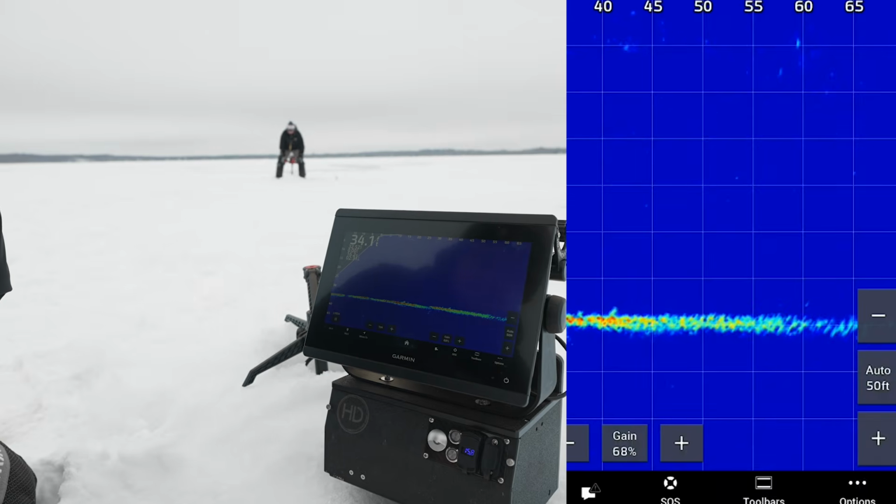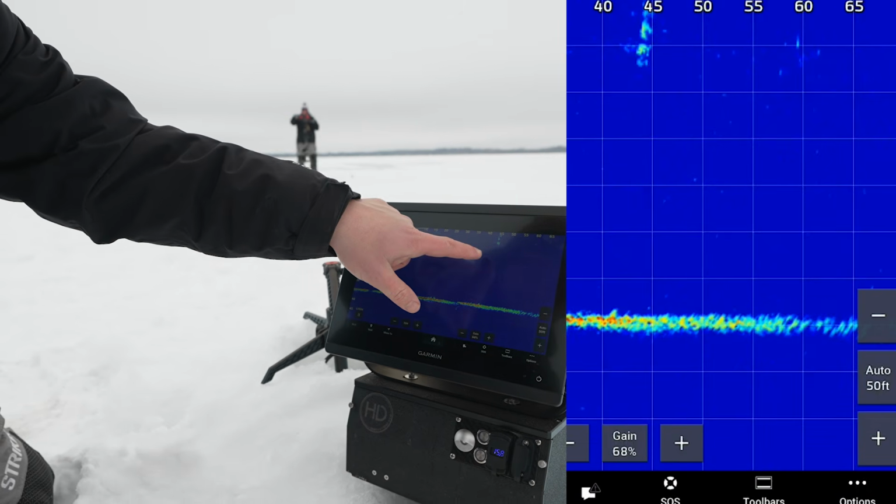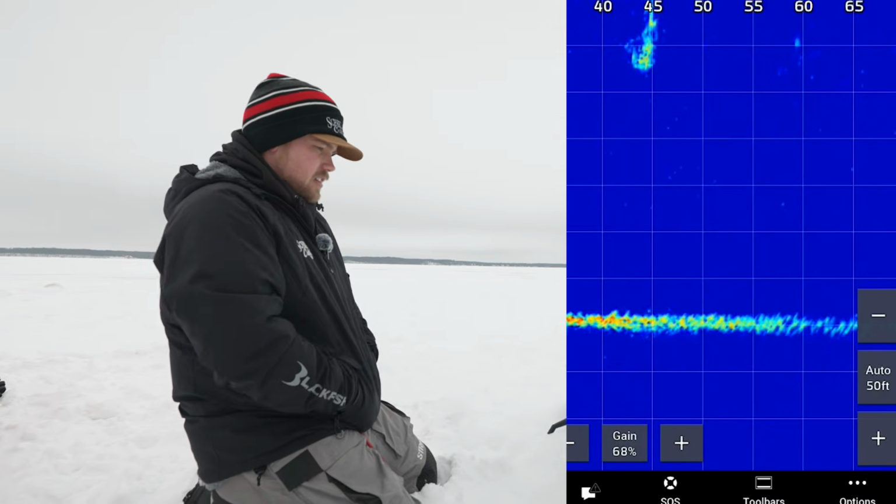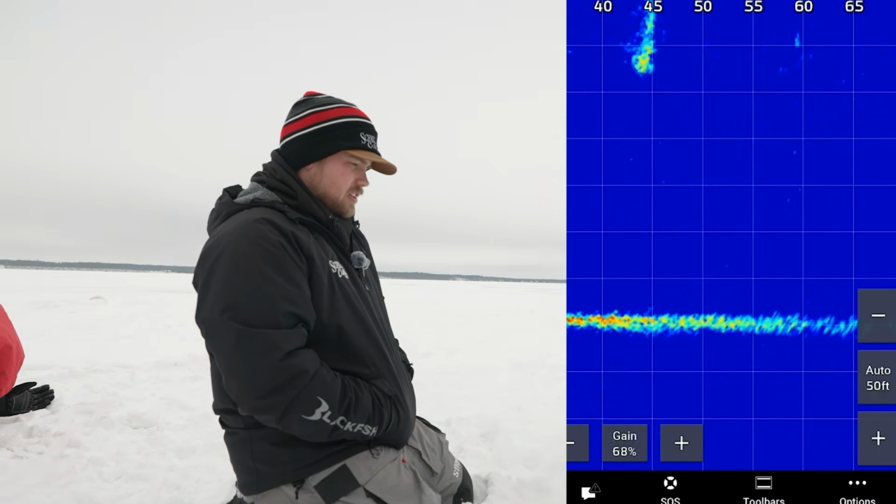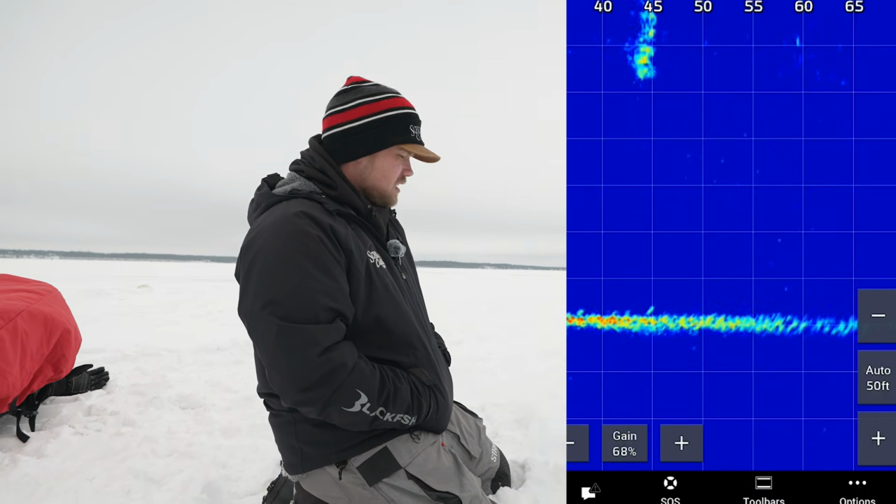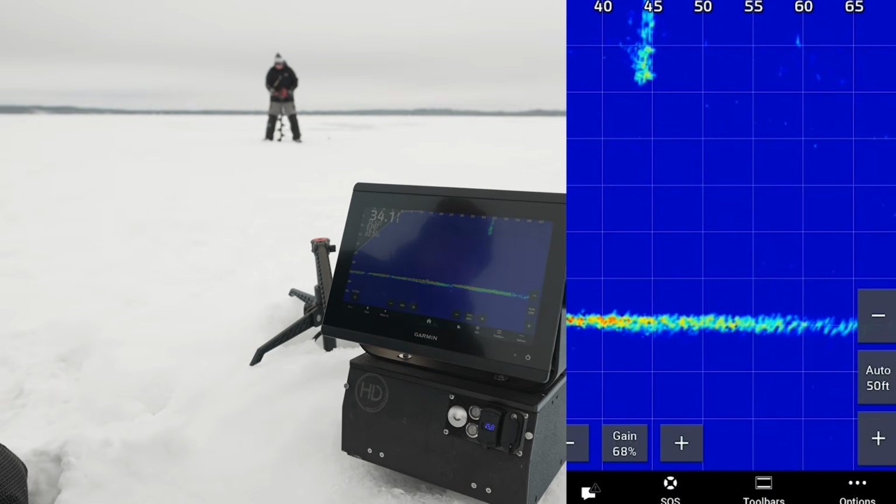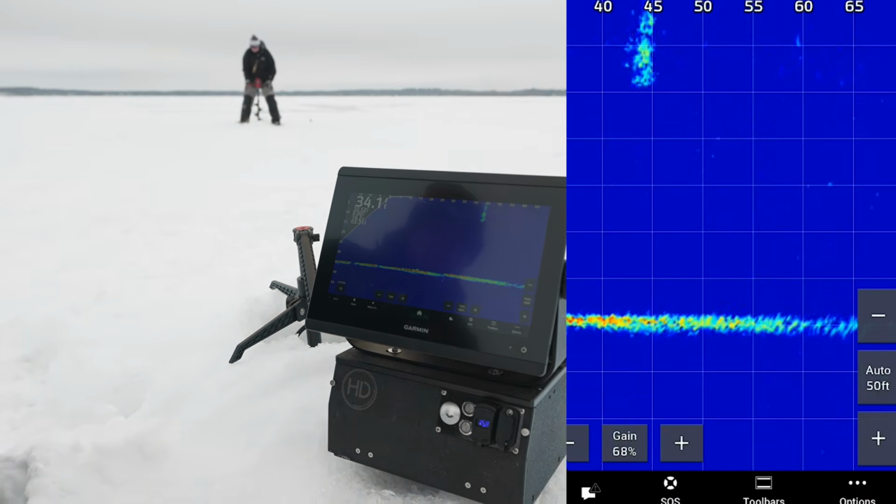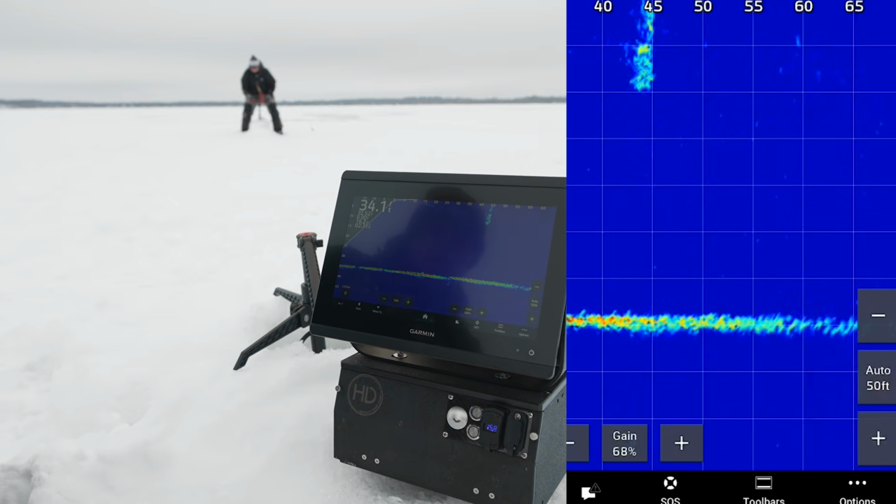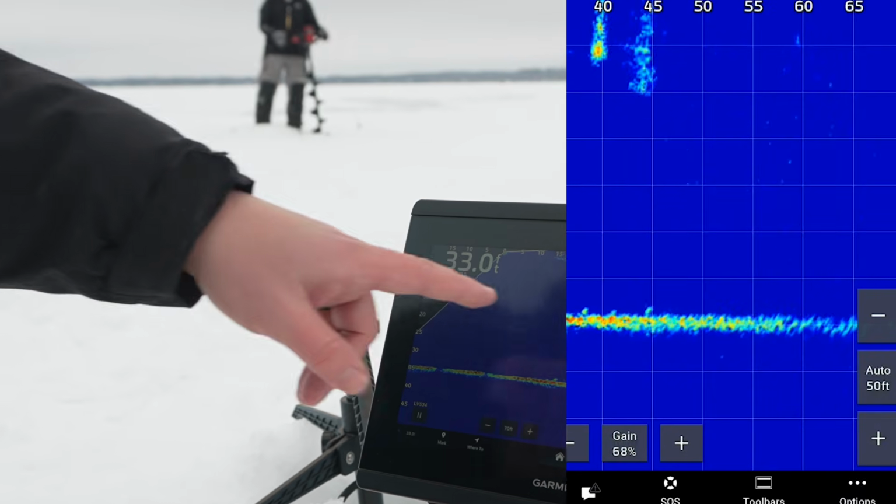So when he punches through, we should be able to see it. So there he was right there at 45 feet. So he was just a touch too far. He was right in line with the transducer, but he can come this way about 5 feet and he'd be right at 40 feet. So there he is, right at 40 feet, right on the top here.